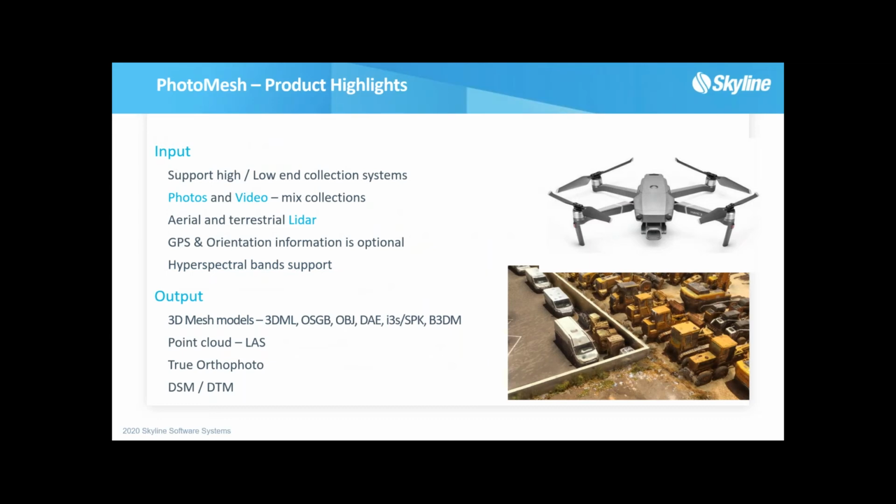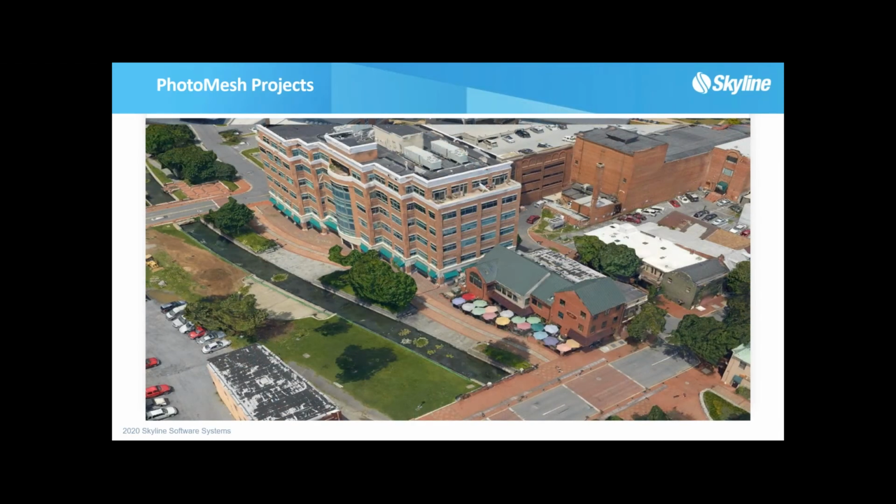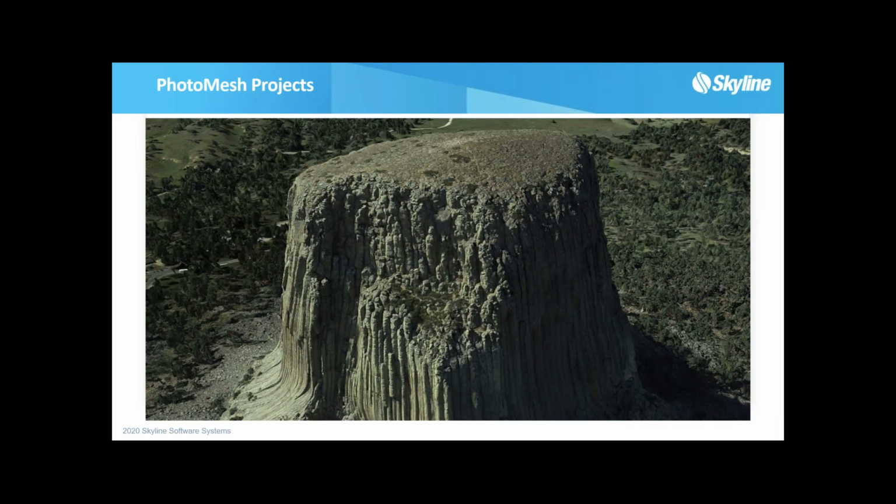And we support almost every camera system and almost every output. So we don't want to limit you to Skyline software to consume this data. Our format is a 3D ML format. The benefit of that format is it gives you a lot of pyramiding, and really fast performance at all visual scales. But we do work with OBJ, we work with Esri formats, Cesium. So just want you to know that we try to give you the data to work with however you need. And these are just some of the things we've done with PhotoMesh, some of the 3D models out there.